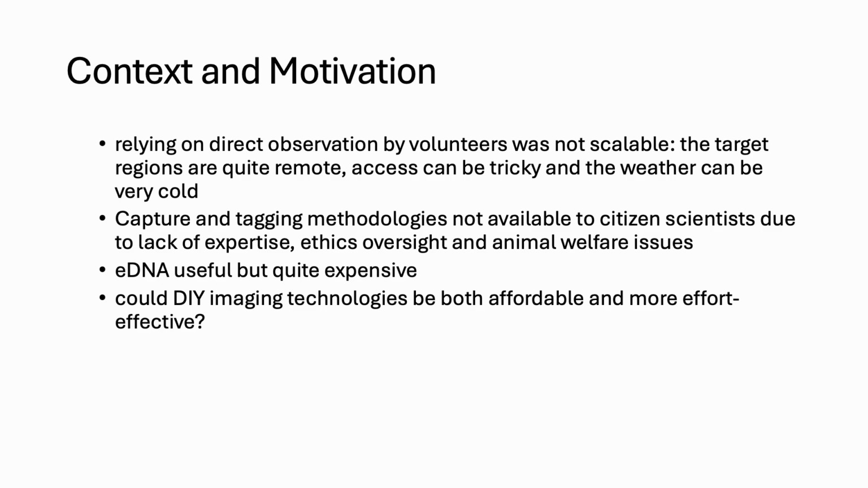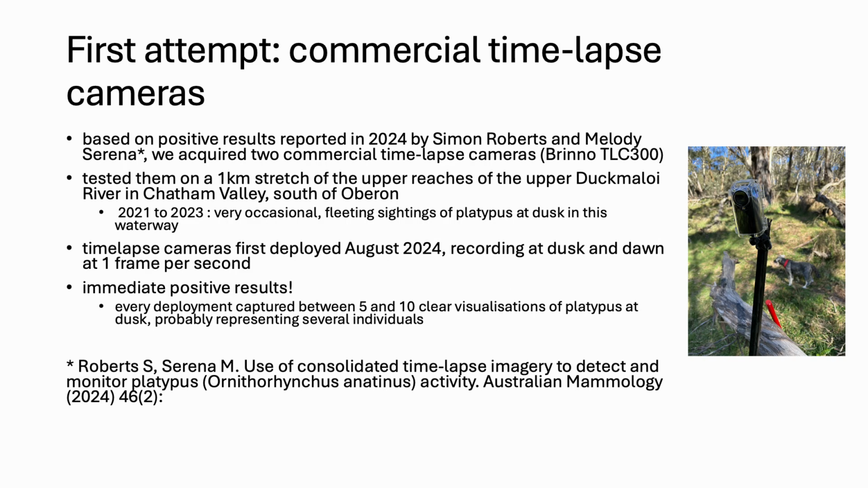Capture and tagging methodologies for platypus are not really available to citizen scientists due to lack of expertise and the need for ethics oversight and animal welfare oversight. eDNA would be very useful, but it's still quite expensive and a little bit outside the realms of a citizen science organisation without external funding. But we asked ourselves, could we actually build some do-it-yourself imaging technologies which might be both affordable and also more effort-effective in detecting platypus in these waterways.